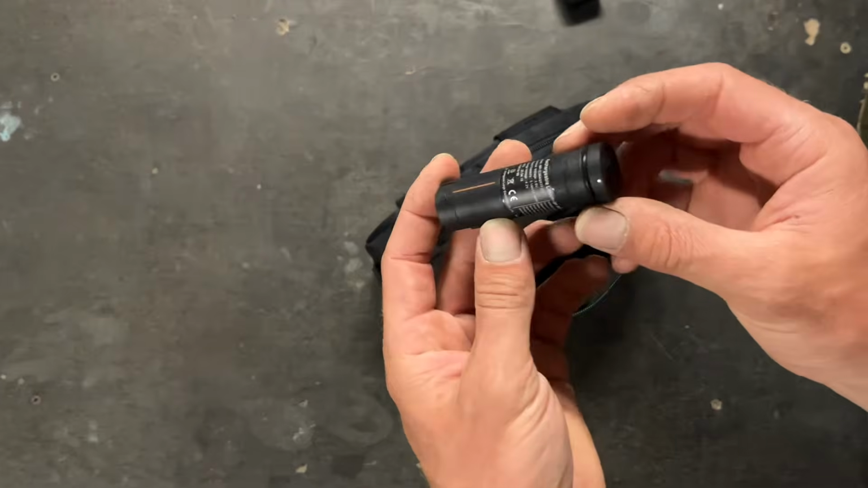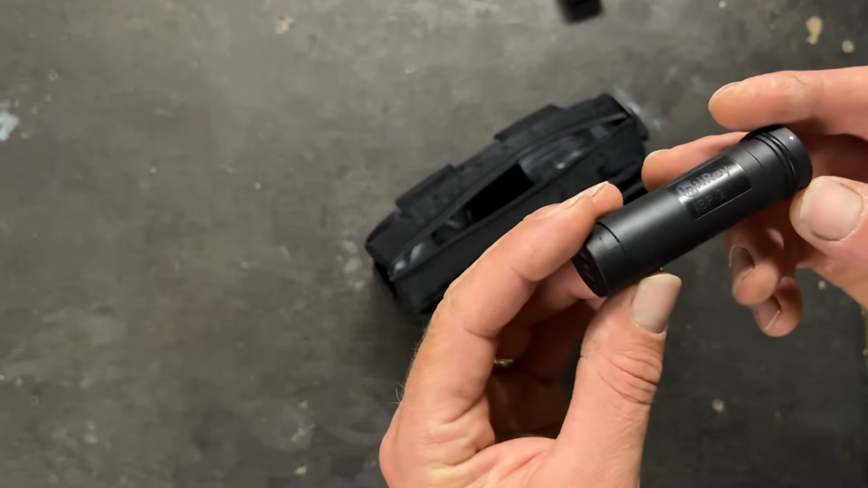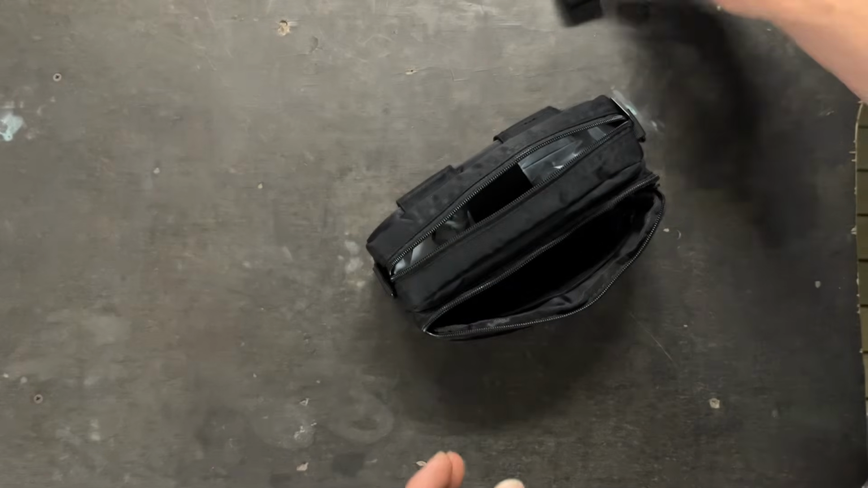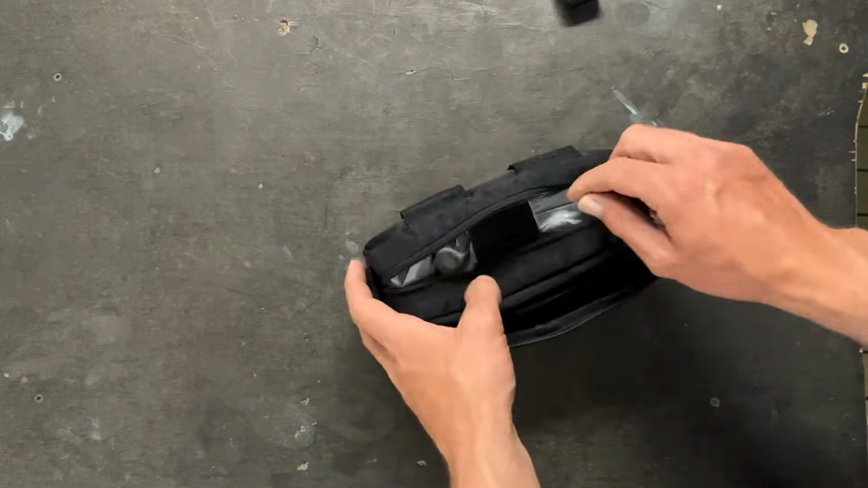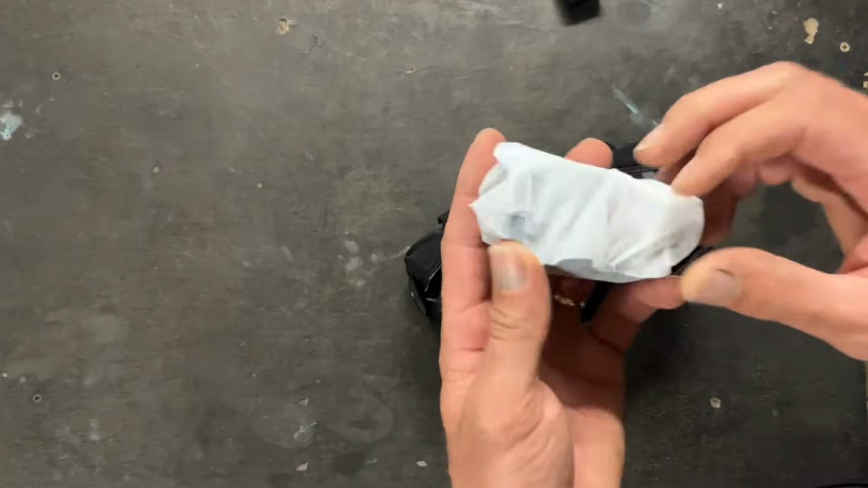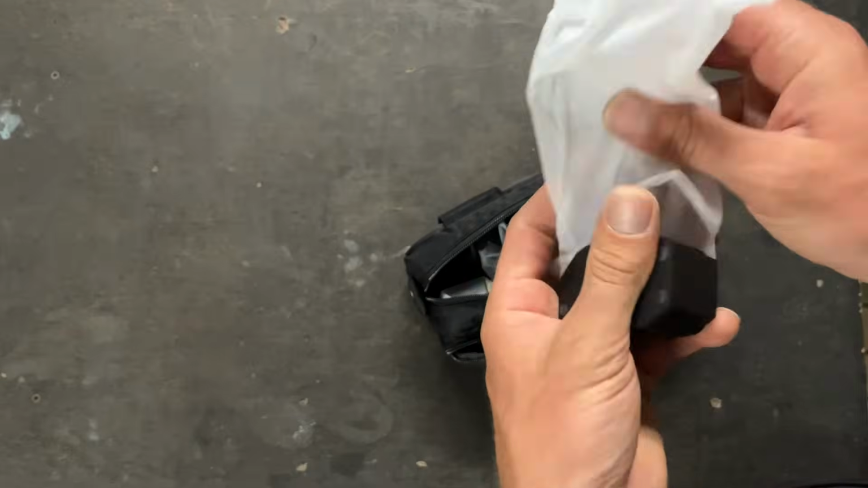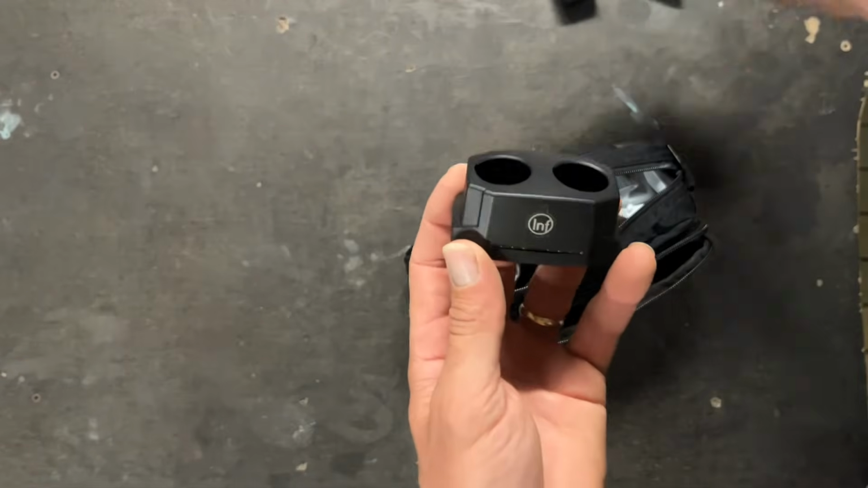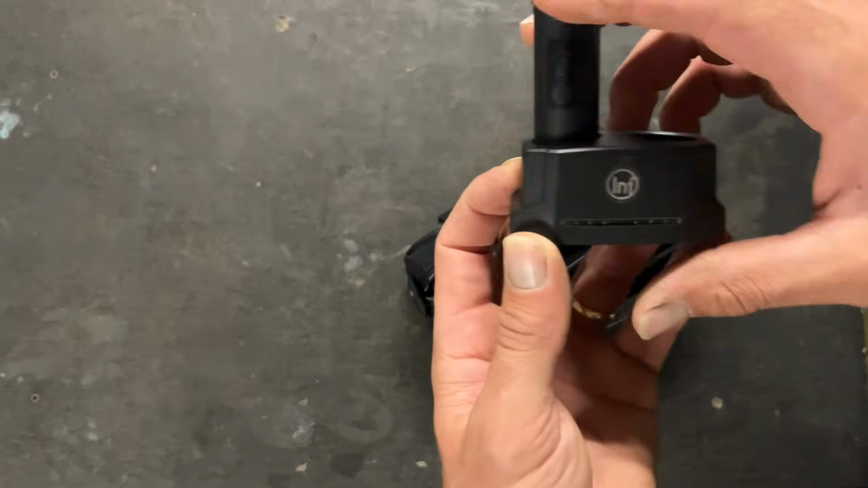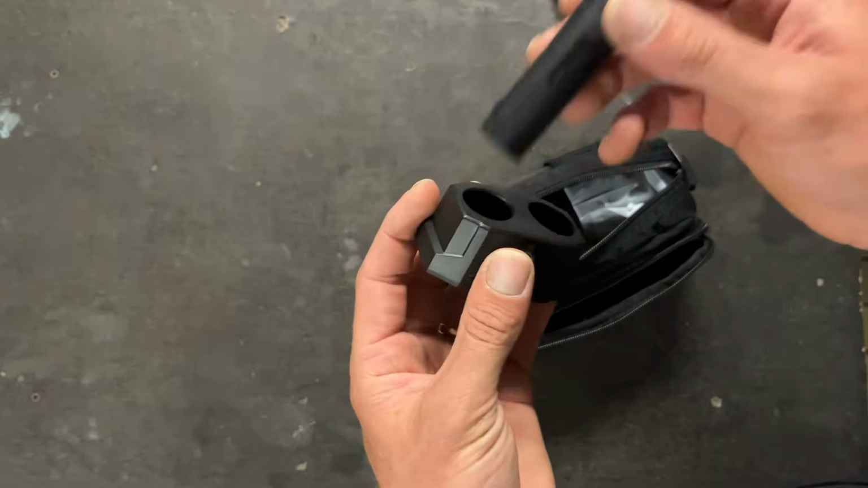There's a spare battery, so that's the IBP2 battery that it takes. Okay, that's all that's in there. Now we've got a little charger so the batteries can go in there, and you've got LED lights down the bottom to light up when they're charging.